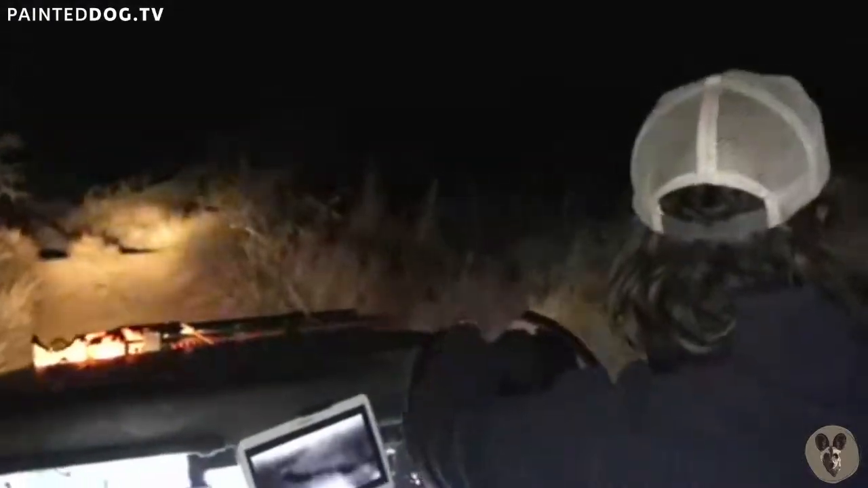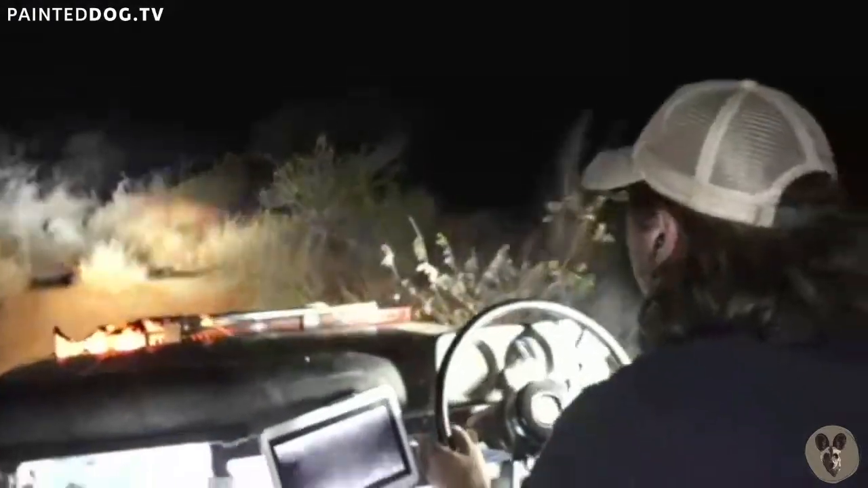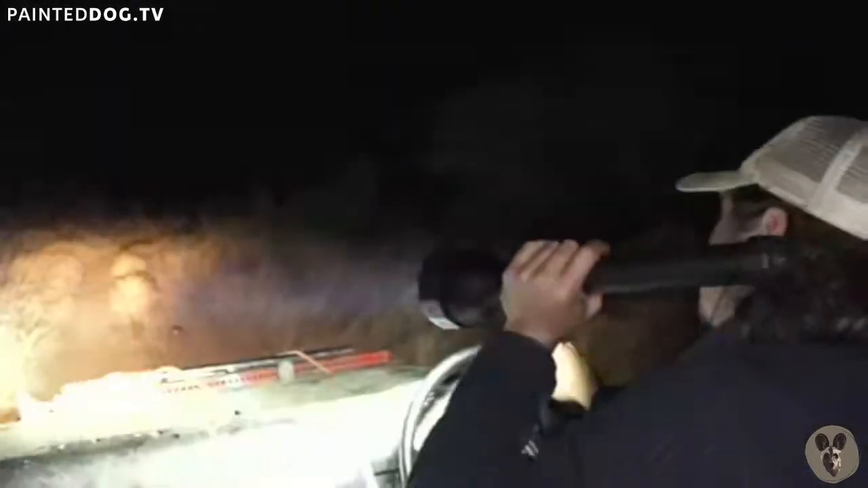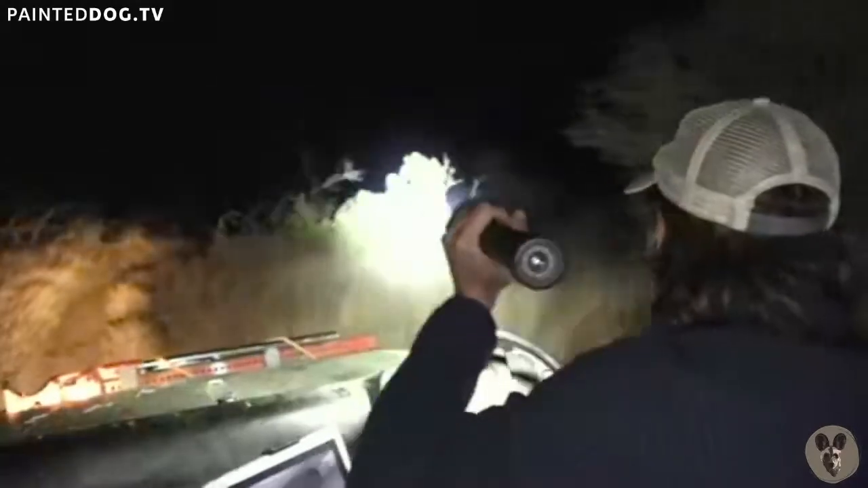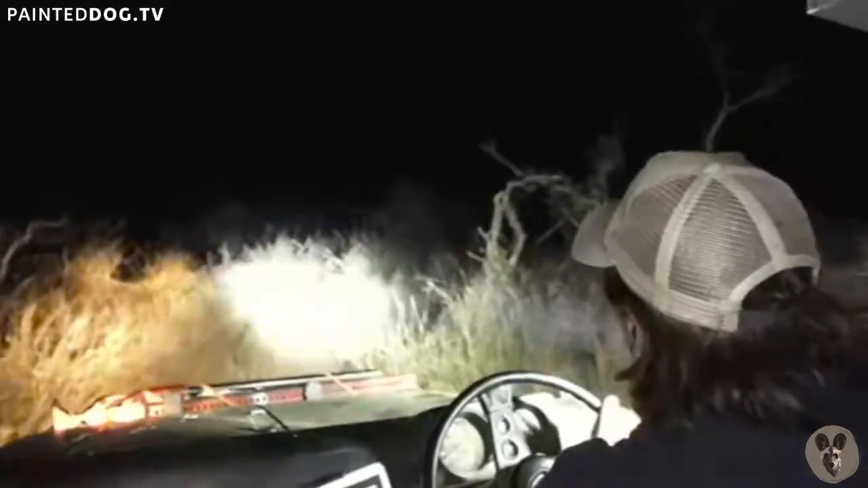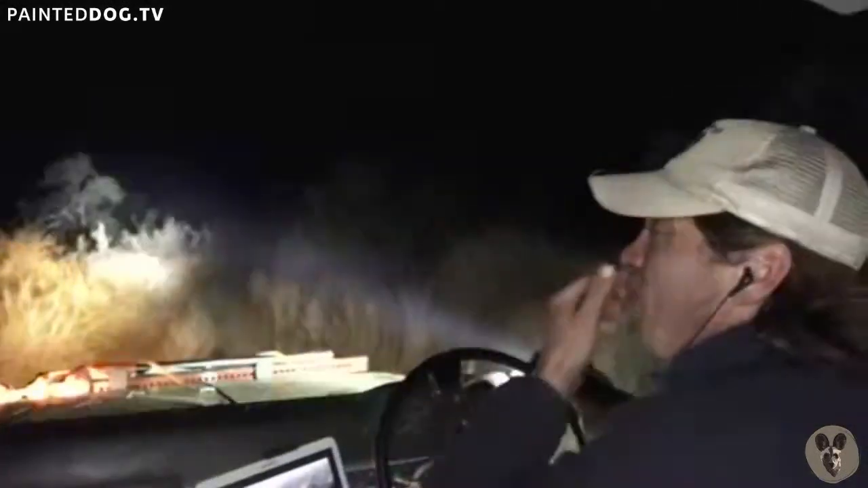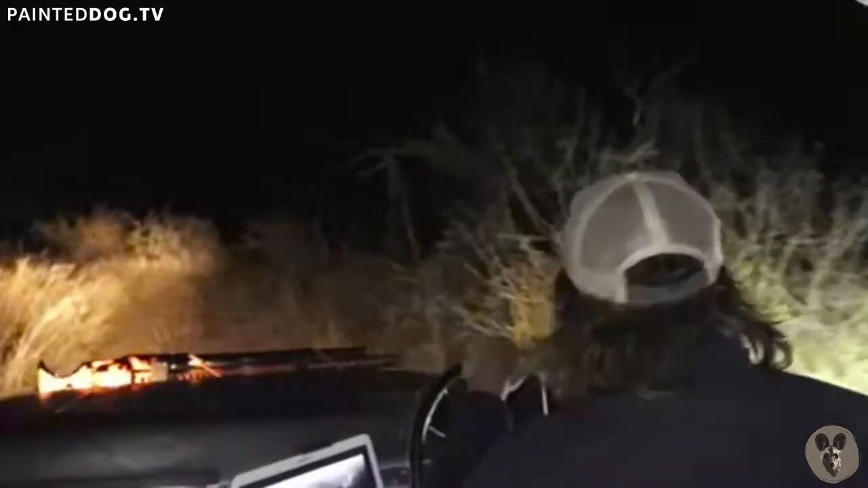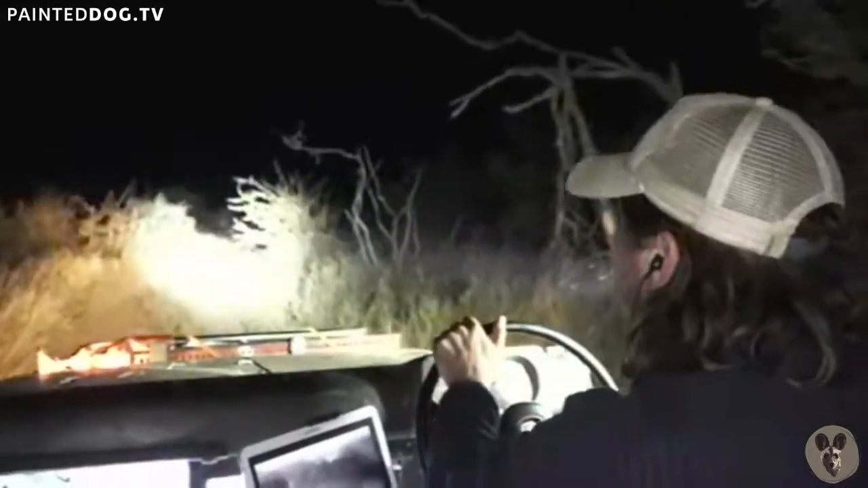Okay, so what we're going to do now is a little experiment. I'm going to put down my trusty Lead Lenser as we get closer to Leopard Dam, and we're just going to idle up to the edge of the dam and see what we can see in the thermal without checking with the spotlight first, just for fun.